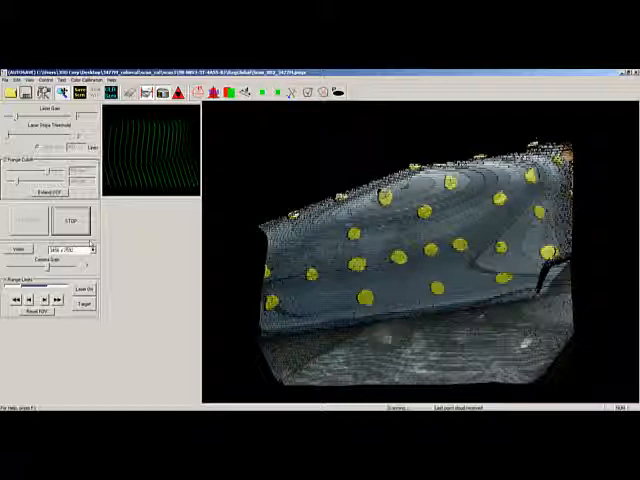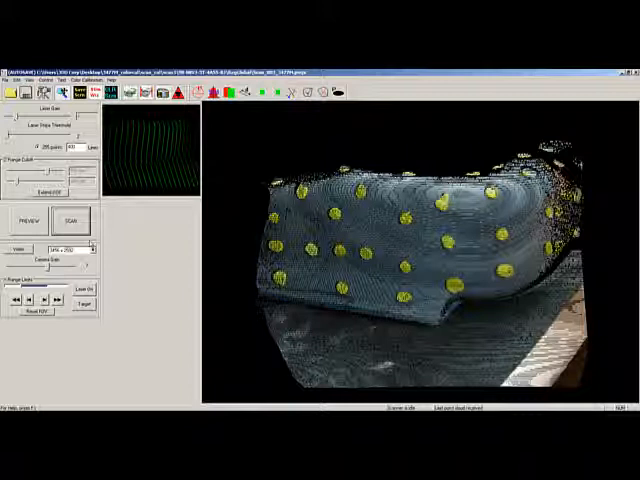Looks good. Alrighty, and we're going to come over here and take another scan. Let me turn the preview on. I'm just going to rotate that. That looks good. Stop the preview. Camera's on. Scan. There's that third picture, and it's scanning.